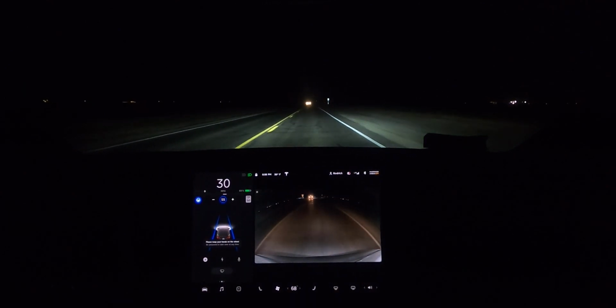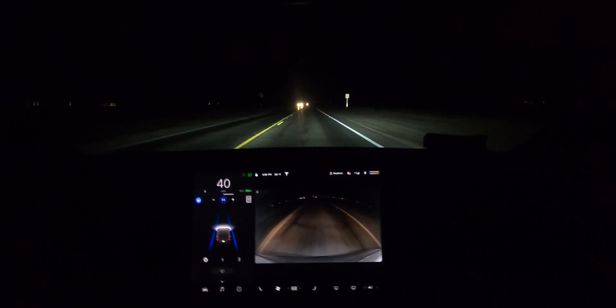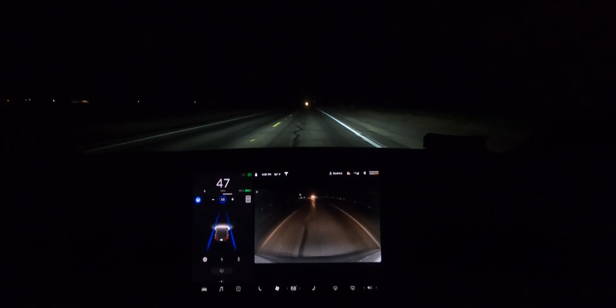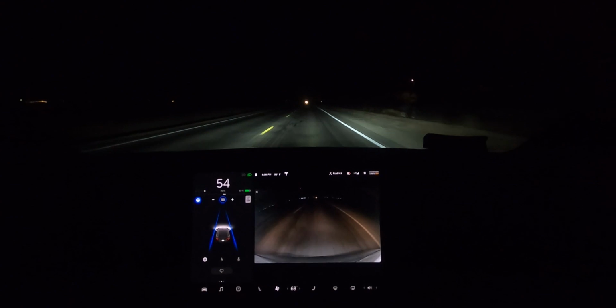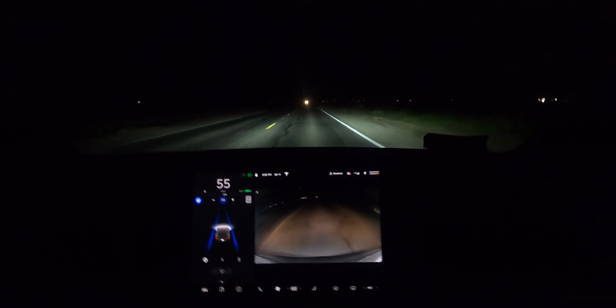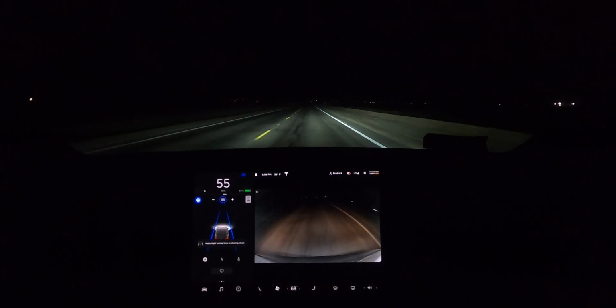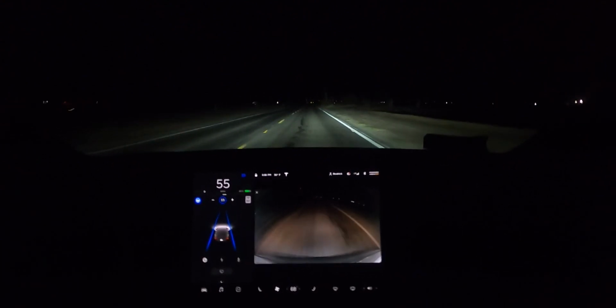Alright, re-engage. So high beam should stay off now because there's a bunch of cars coming up ahead of us. That one is a bit far, but it does notice that it's there, so it's not turning them on. That's great. Alright, he turned off. Now they should turn on. Well, you can still see his headlights a bit. Okay, there, they're gone. And the high beams are on. Perfect. Where are we coming up? If we come up to a dead end, that's gonna suck.